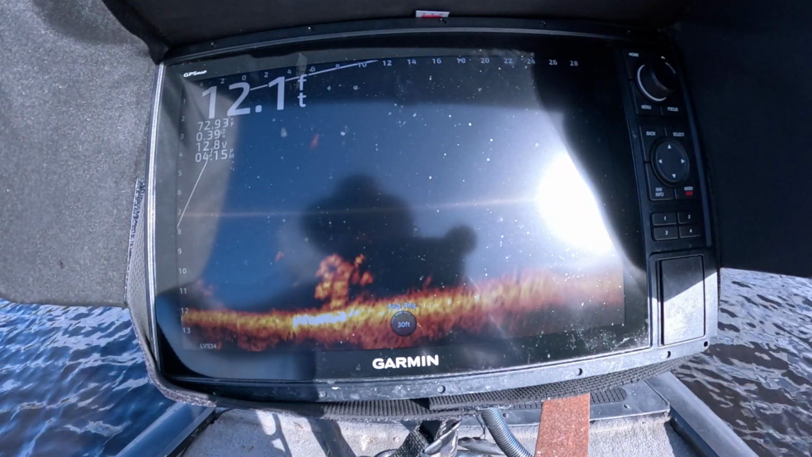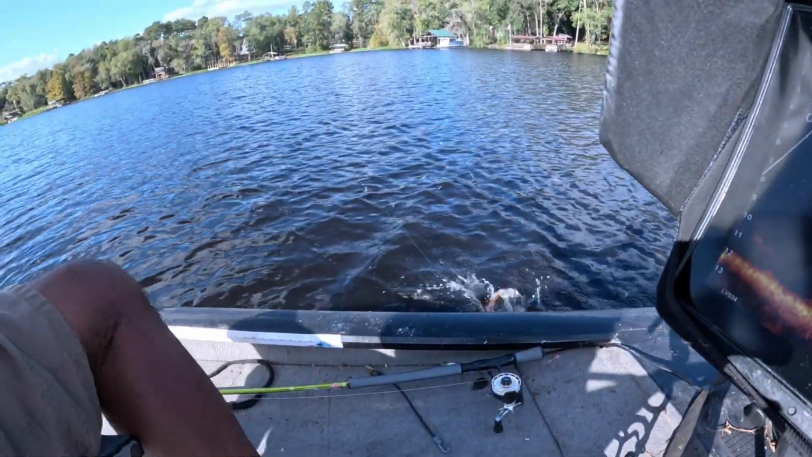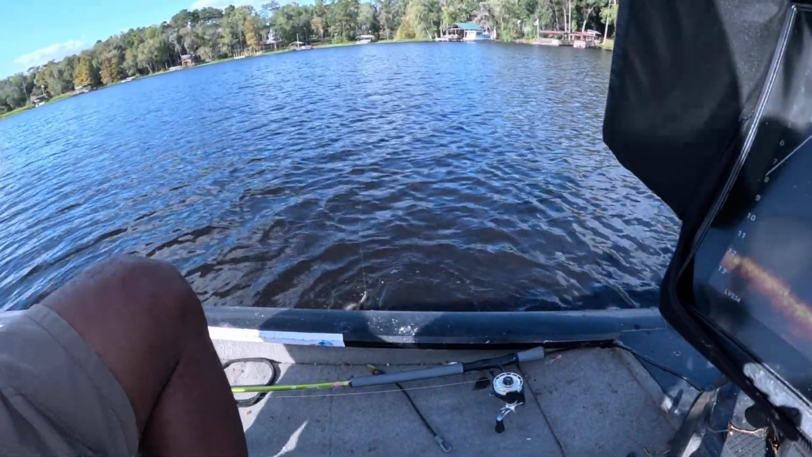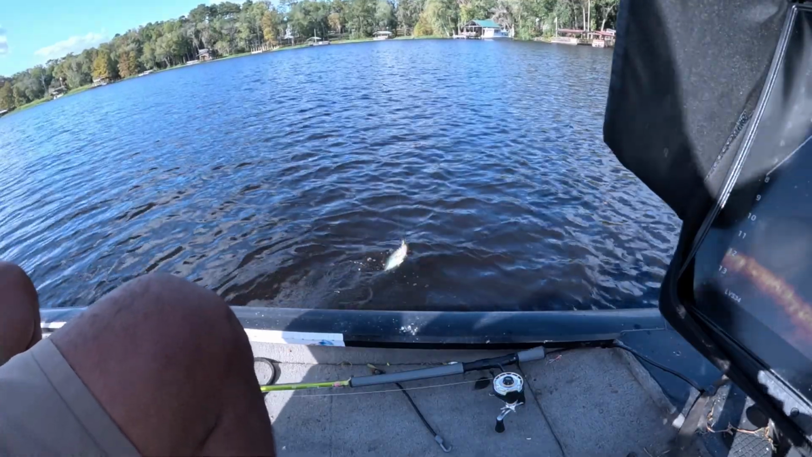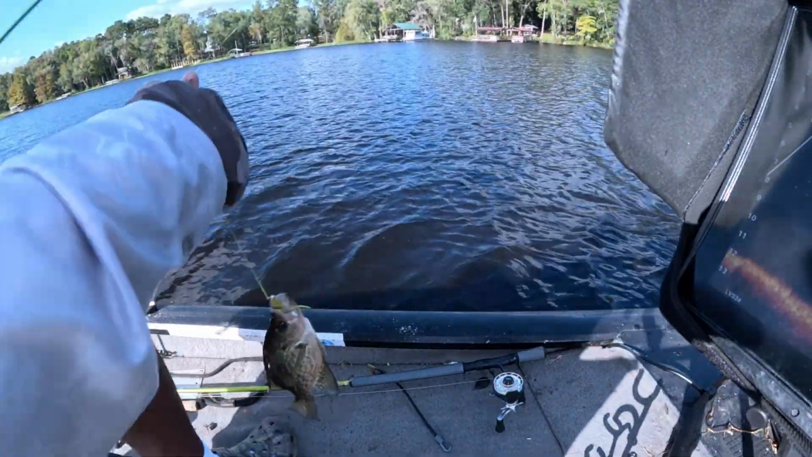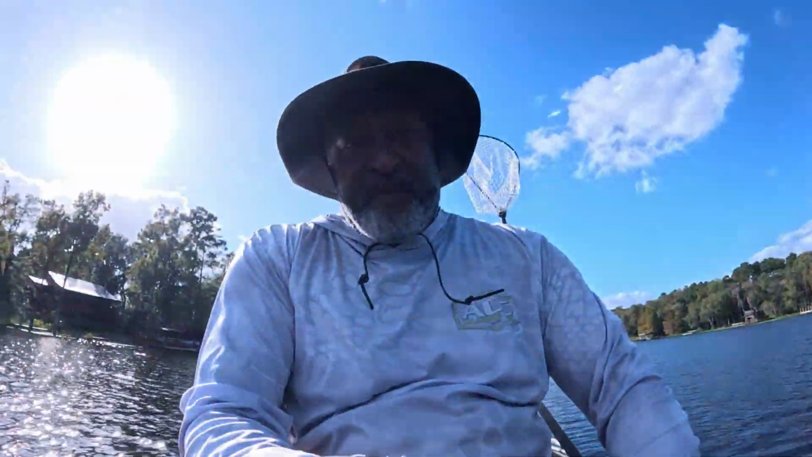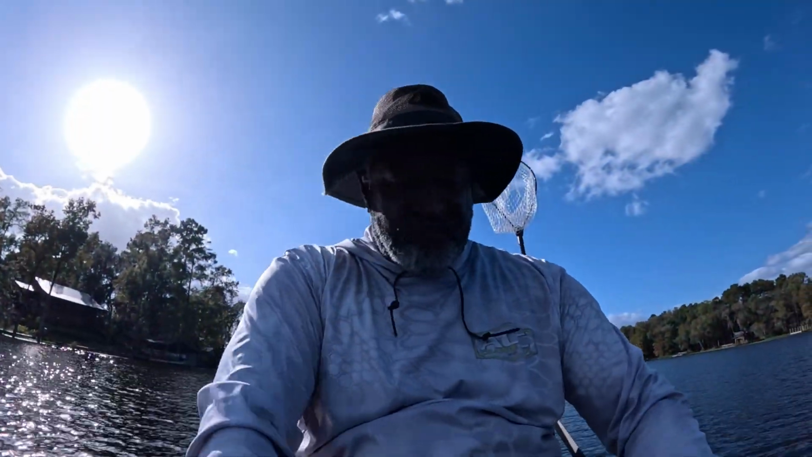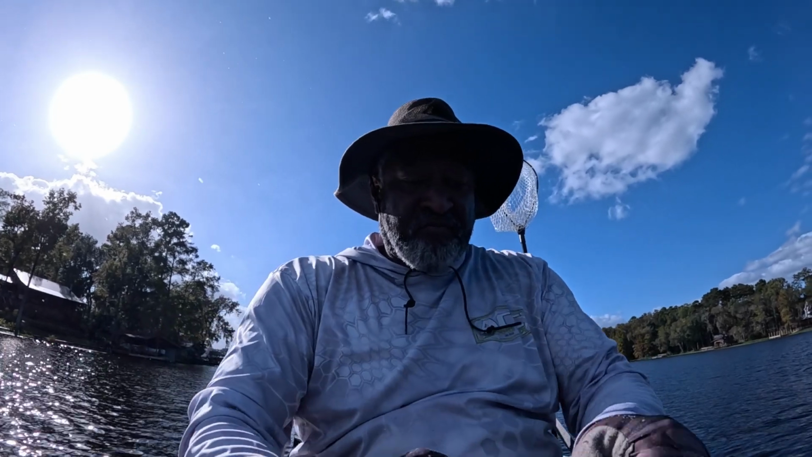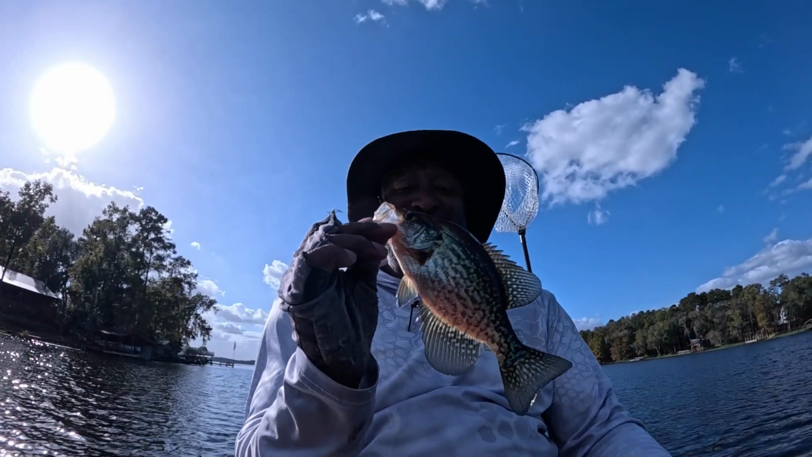Got him. Nailed the little fella. Get out the trolling motor. That fish is not that large, folks. Fish look a little dark to me, like the lake is tannic. Look at that.